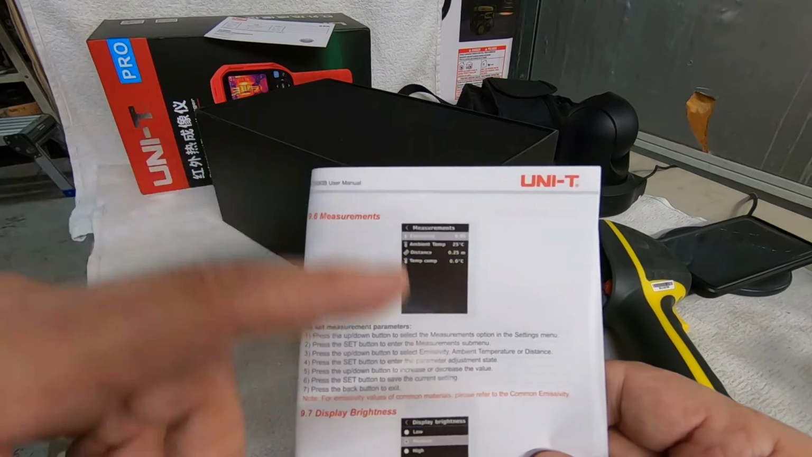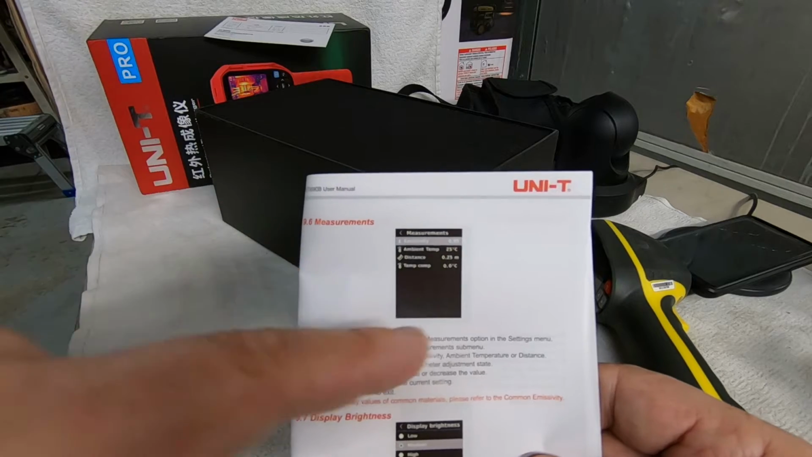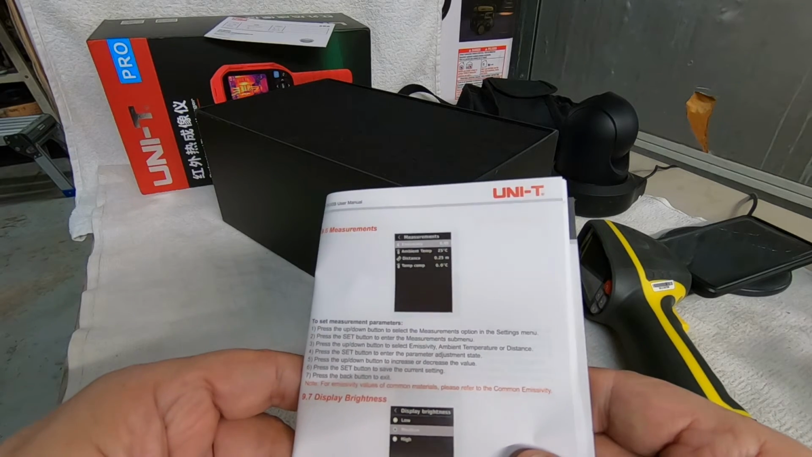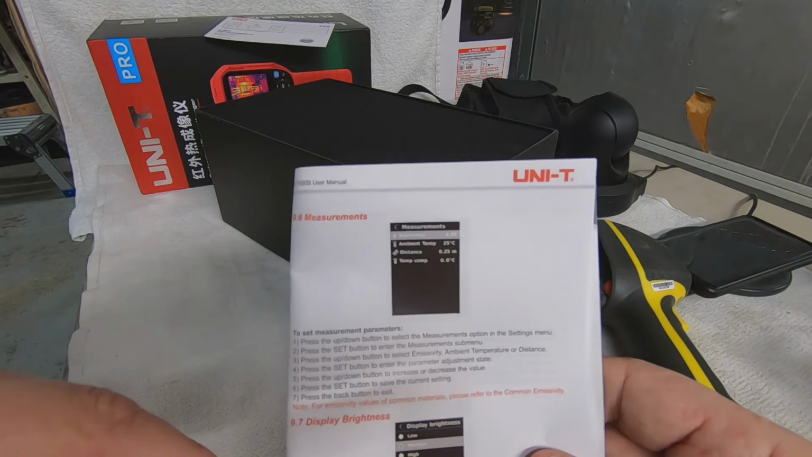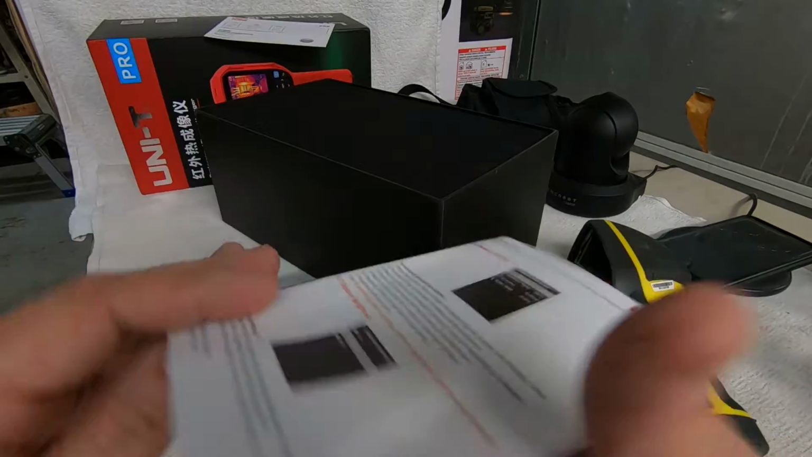Some of this stuff is actually self-explanatory. Distance, well, depending on how far away you are from something, you'd want to change the distance. Temp compensation, if that's the correct, it just says temp comp. I'm assuming that's compensation. Yeah, what do I need to change that for? I'm not sure.